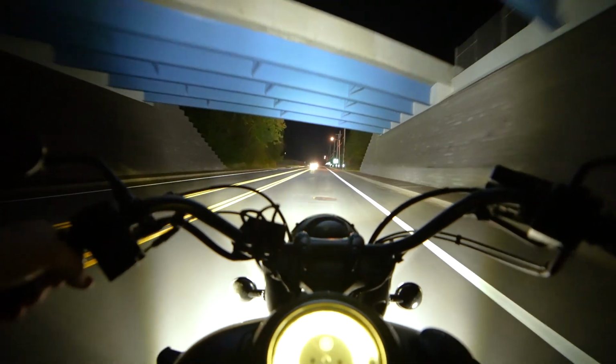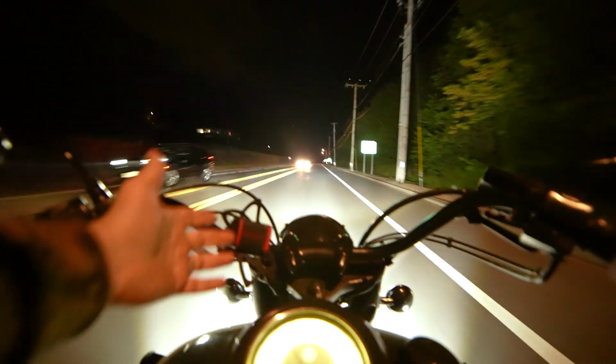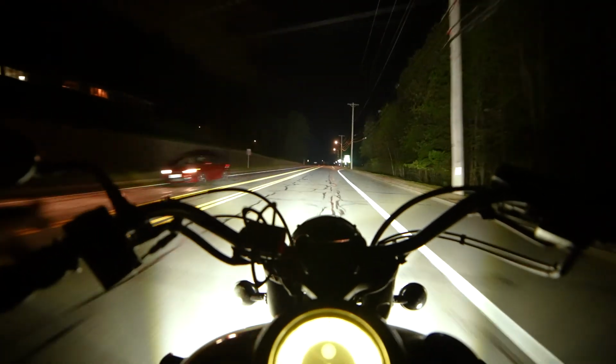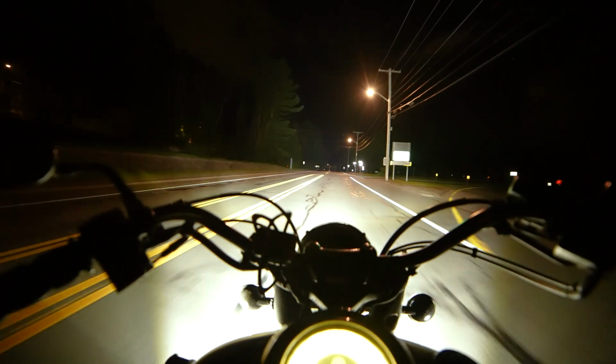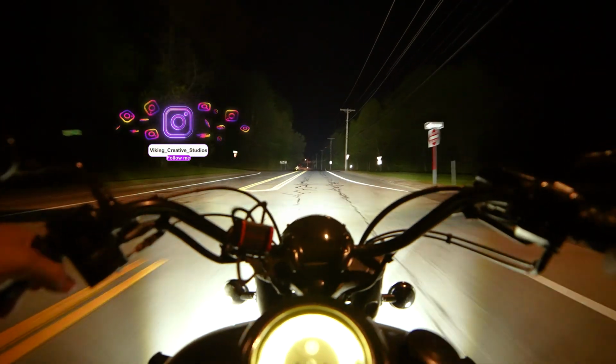So, I don't know if you guys noticed anything different, but there's no shield. We took the shield off. So this is my first night testing this out for this kind of camera setup with no shield on.